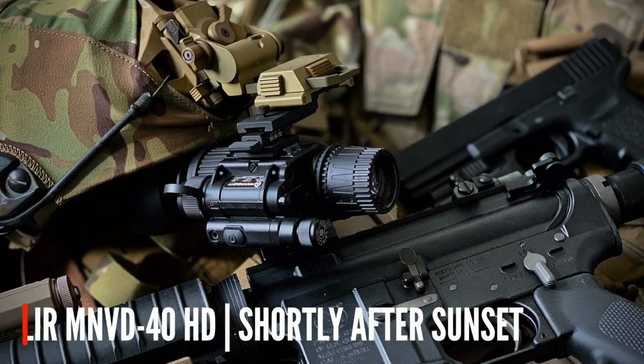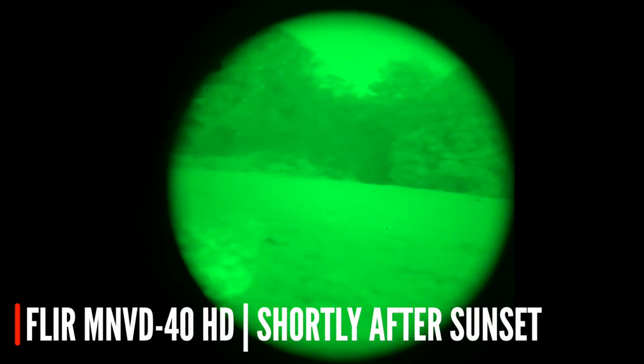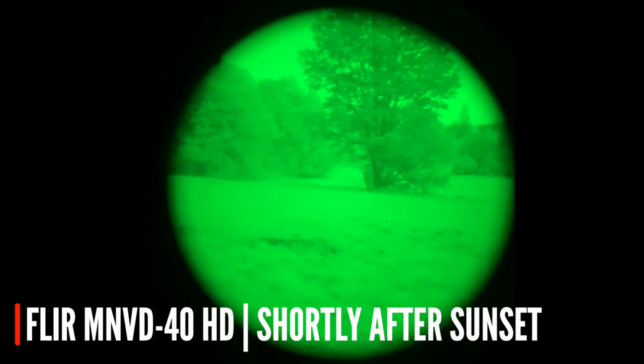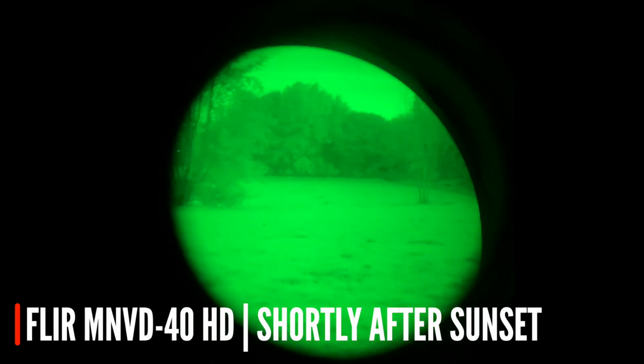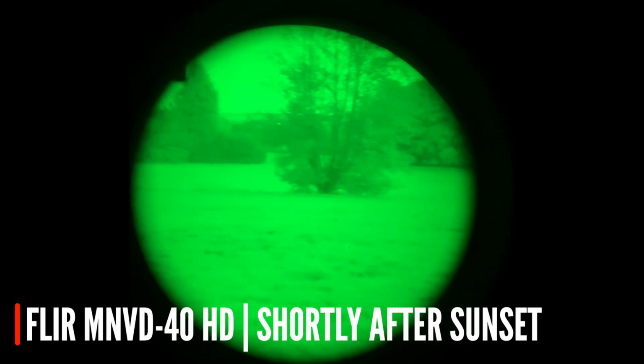And now onto the MNVD 40s, the monocular, more traditional green. And again, you can see the target by the tree. And we'll just do the same sweep around just to show you the differences between them.